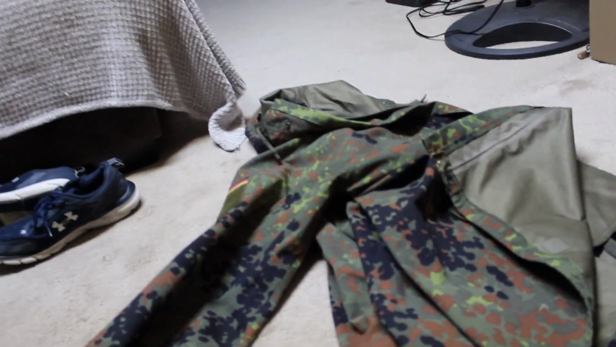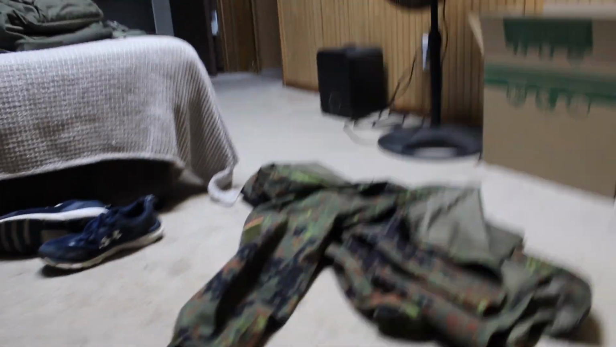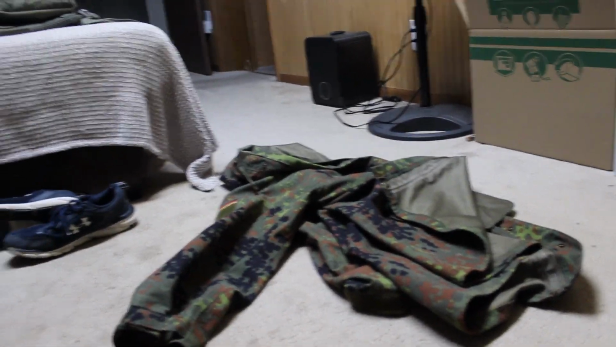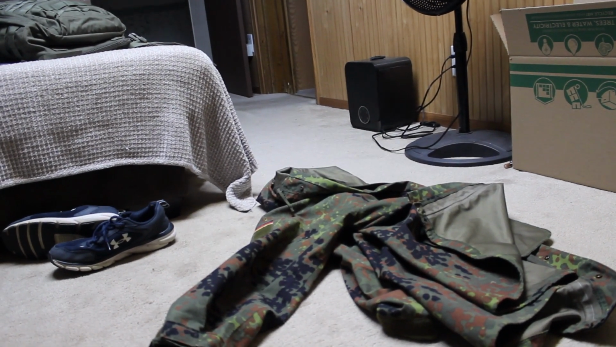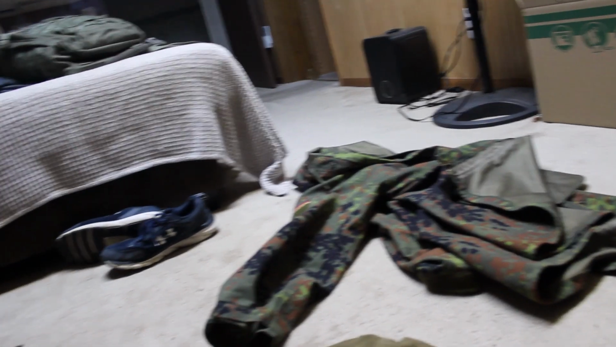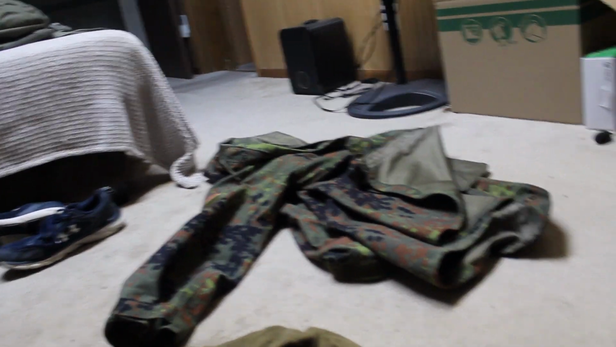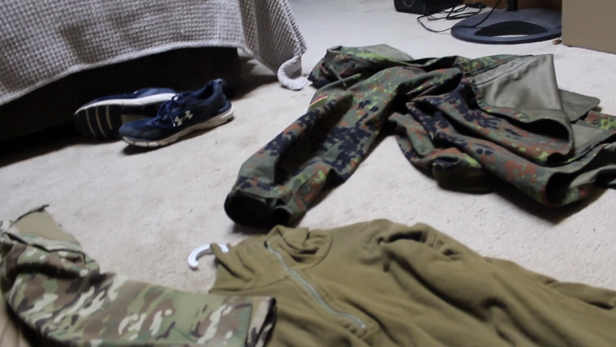I got my used stuff from my European surpluses over from Swiss Link. They like to bring stuff over to America and sell it here. You see, it's German, and I mean, it's pretty decent. Does a really good job in the rain, an excellent job. As far as its glow, I don't think it glowed as bad as the 511 multicam. It's probably kind of on par with the French camo here, this CCE, which is like Central Europe or something. I already forget.